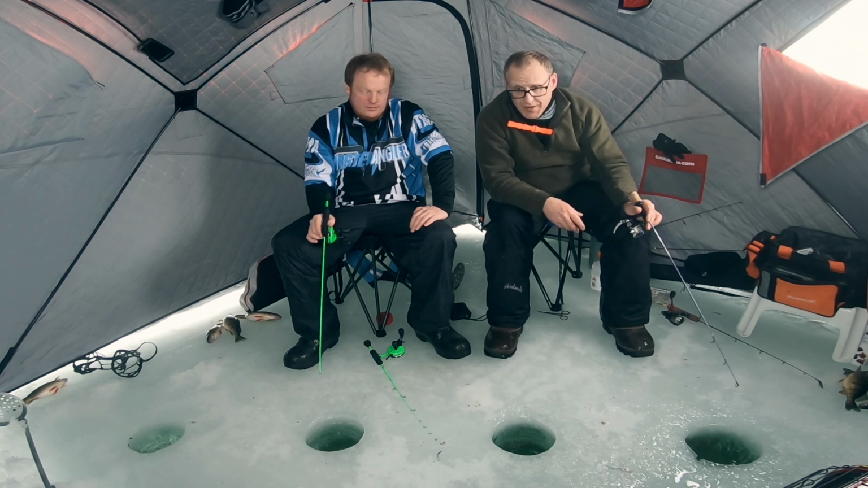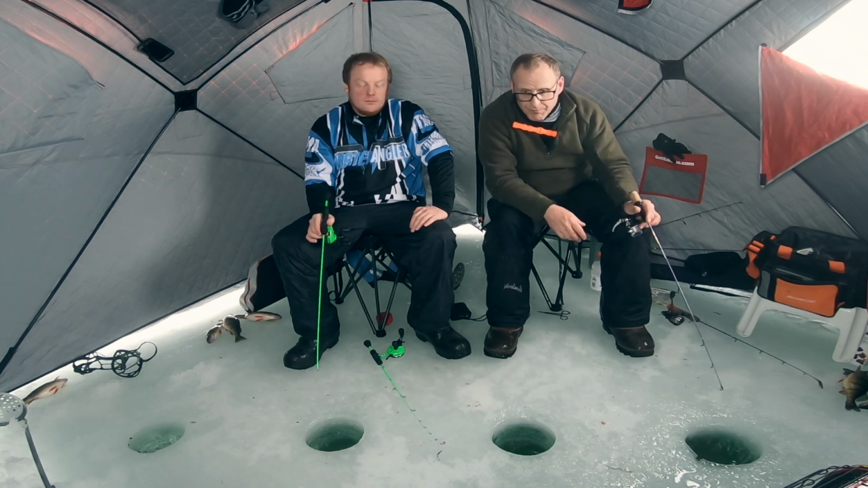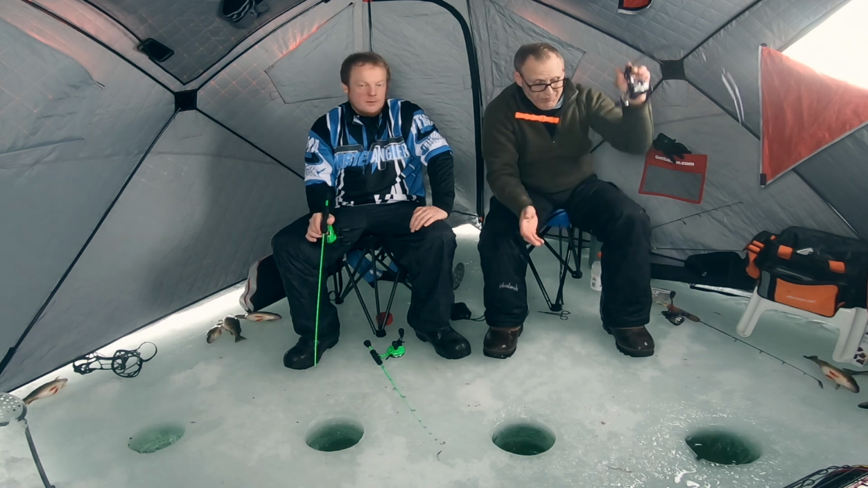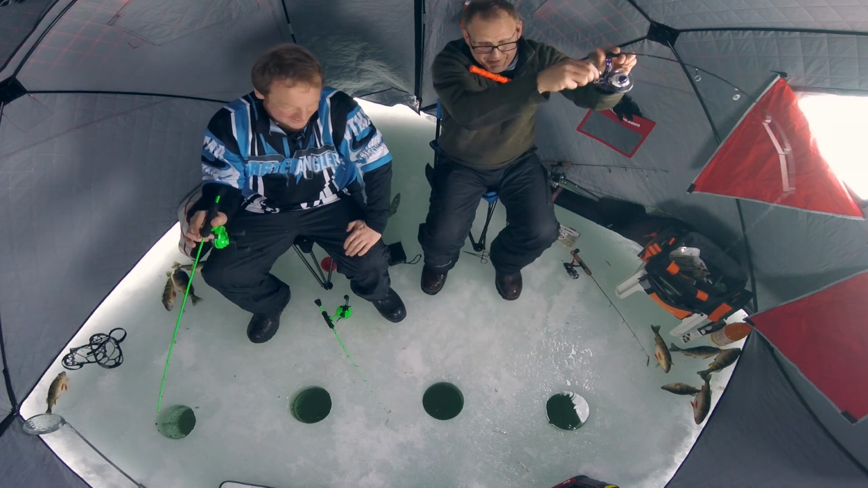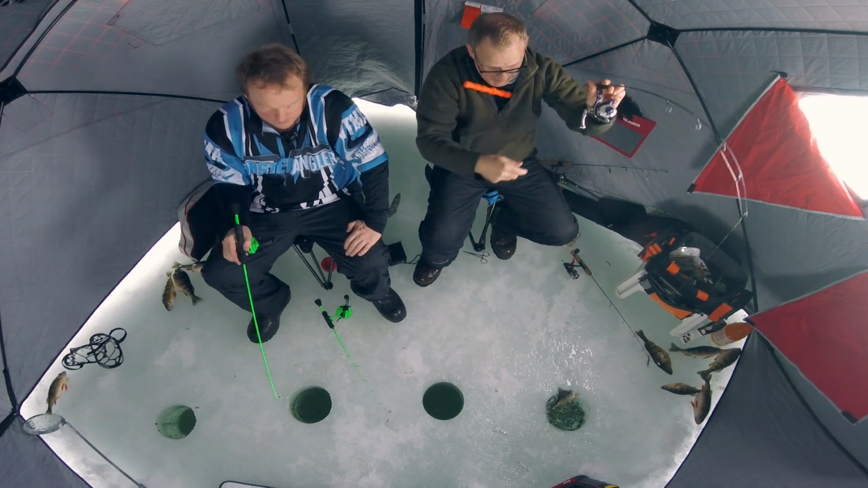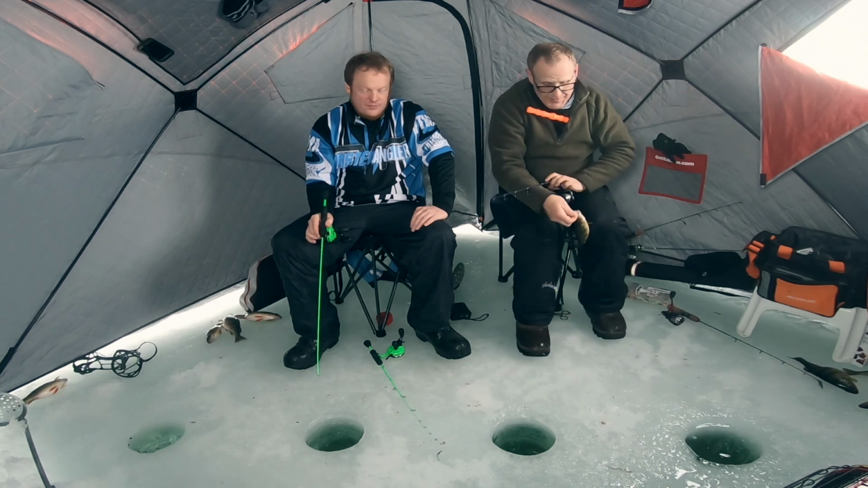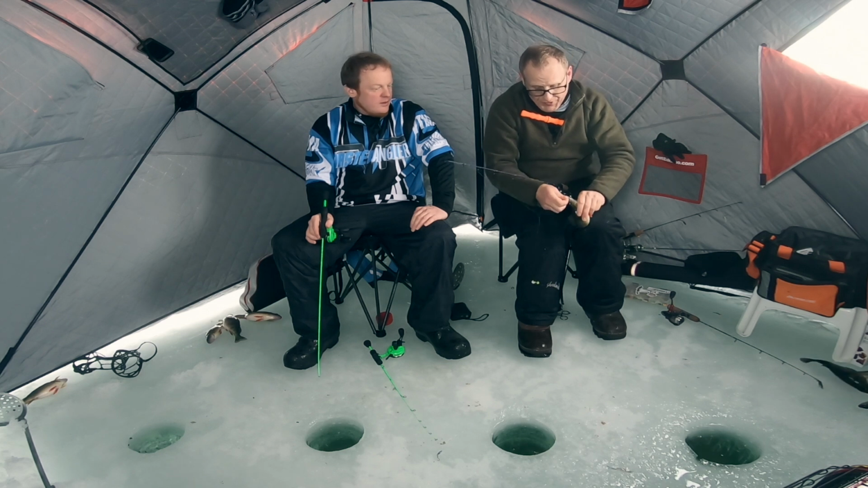It's a lot of fun, and you could definitely fill buckets. We're only keeping the bigger fish, but we certainly could have filled a couple of buckets by this point. It's pretty early in the day still. Yeah, look at that. That's a pretty typical fish, and we're throwing these little guys like this back.